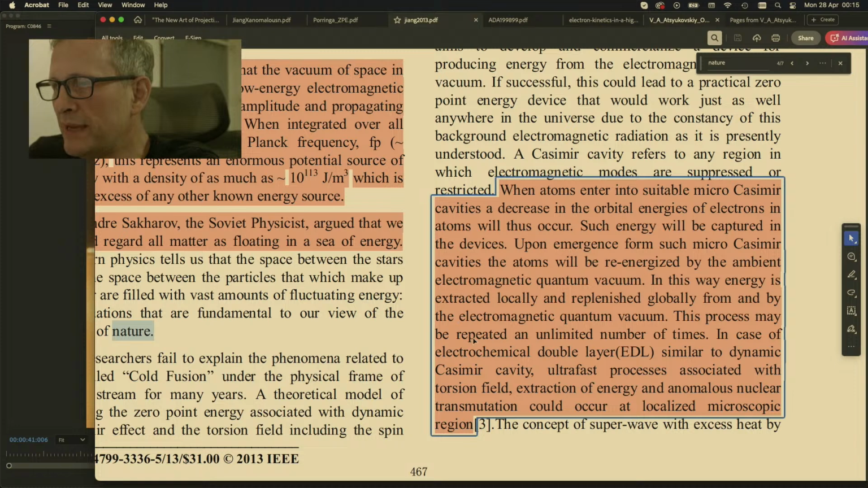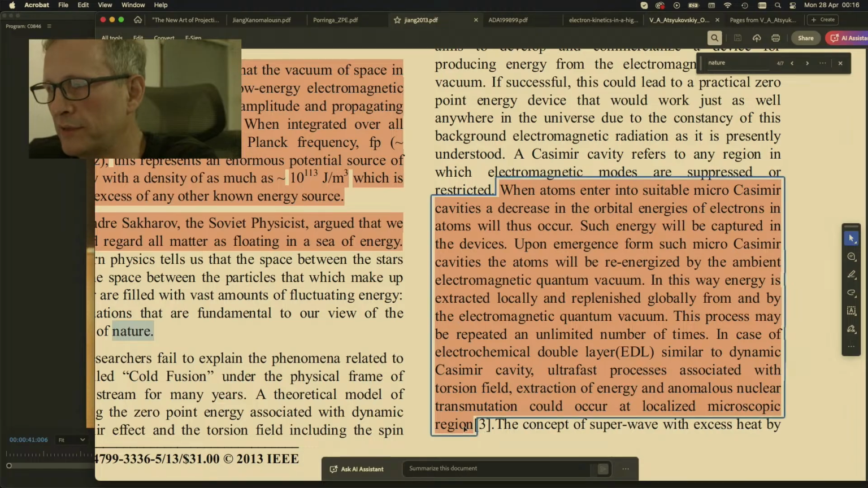This process may be repeated an unlimited number of times. In case of electrochemical double layer, EDL, similar to dynamic Casimir cavity, ultrafast processes associated with torsion field, extraction of energy and anomalous nuclear transmutation could occur at localized microscopic regions.